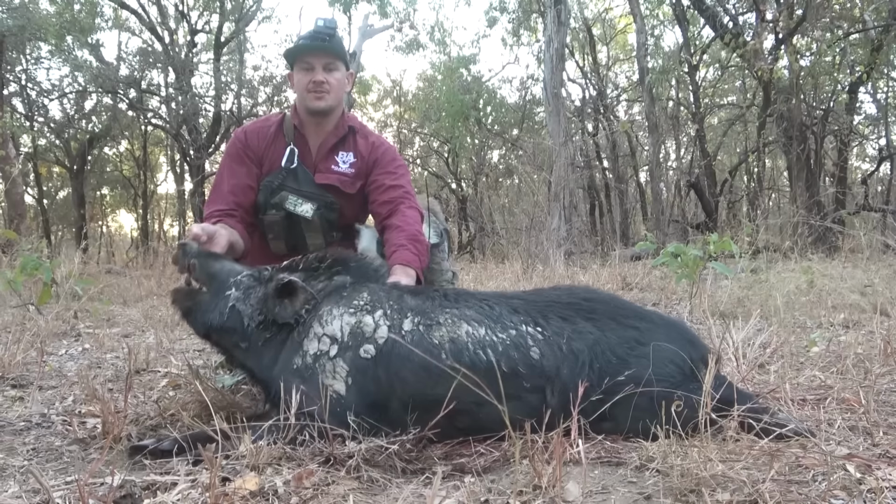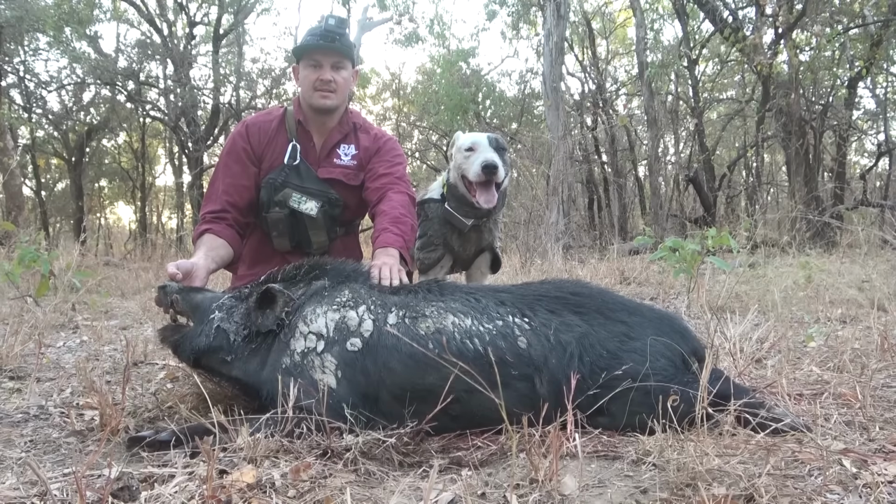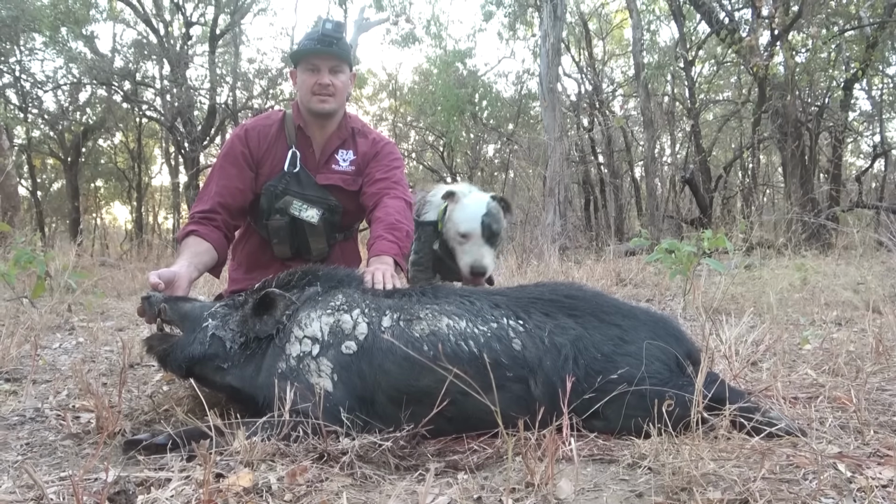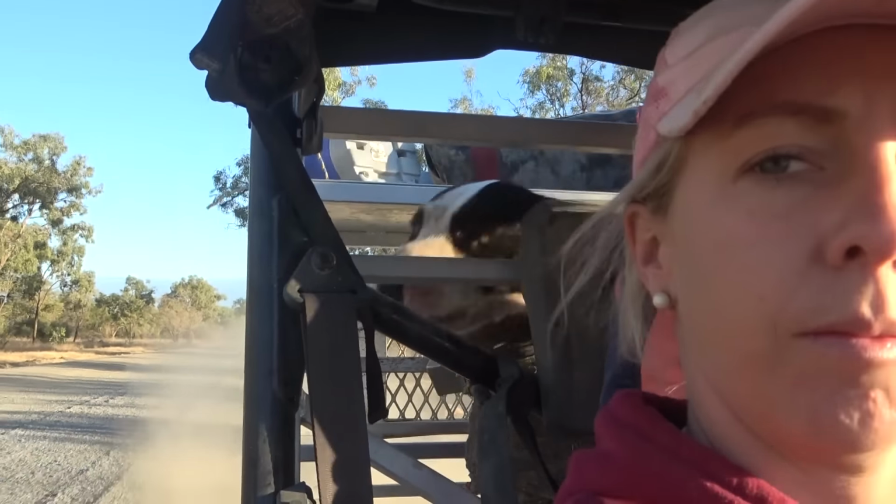Okay, so here's the first boar for the morning. They've been hunting for 5 minutes and he's a good solid nugget. It's a real good start. We've slept in again, we just got to get up a bit earlier I think, and we'll be getting these all day. Anyway, good start, keep moving. Unfortunately that was it for the morning, we didn't see any more pigs, so we headed back to camp for lunch.